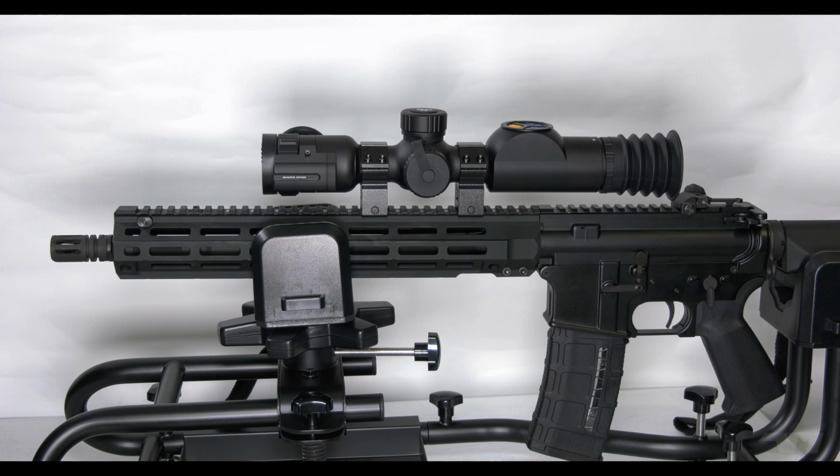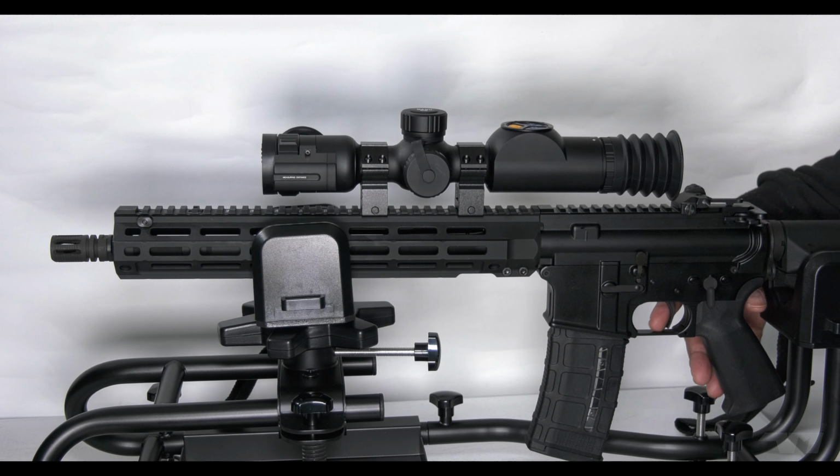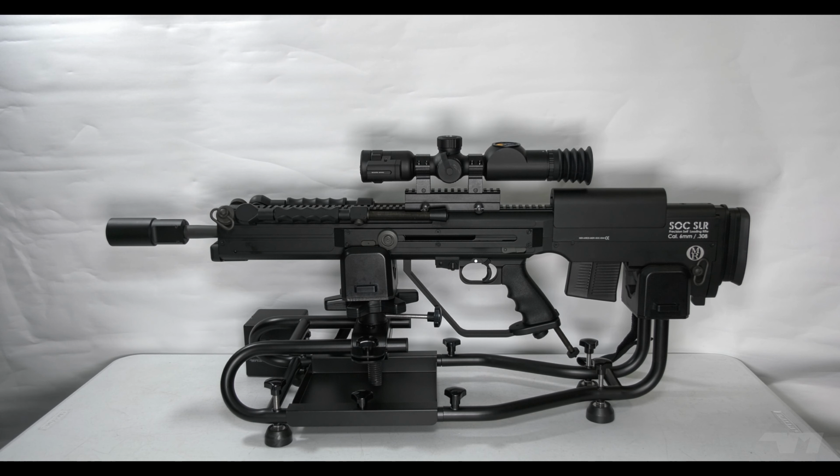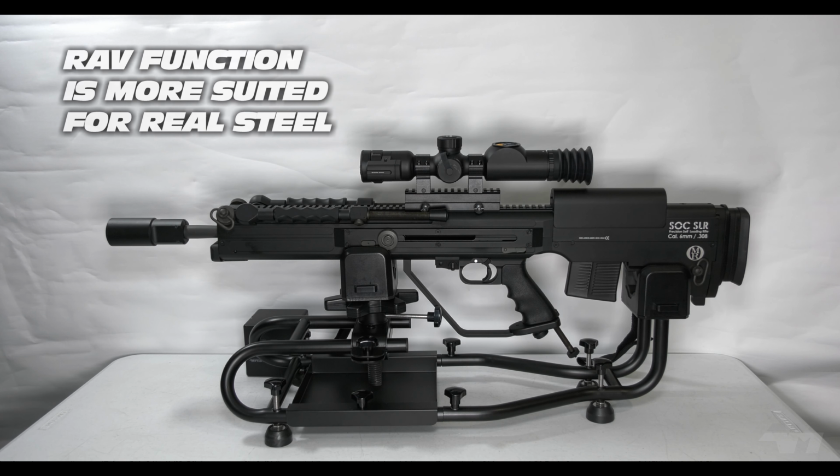Okay, I'm going to do it one more time and then I'm going to go and check the results. Okay, iPro on. So, it appears that even airsoft platforms that have a nice little kick don't really activate the RAV facility.